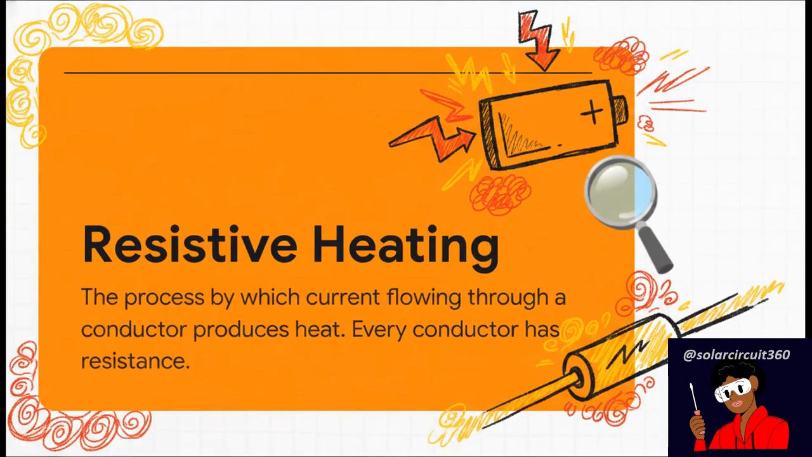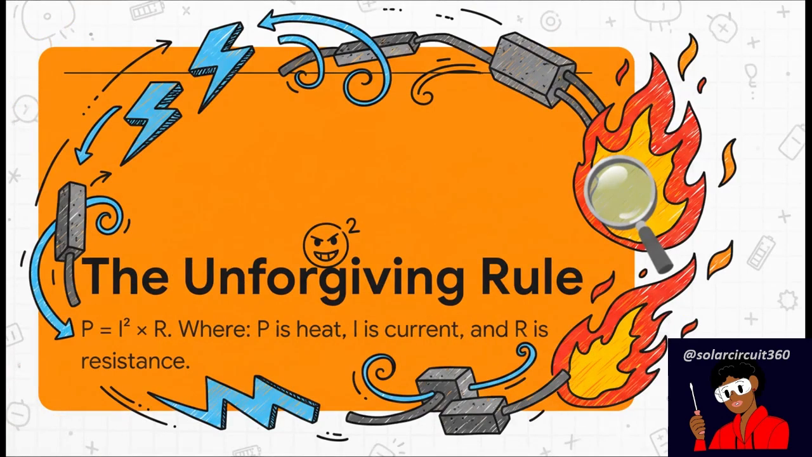It all kicks off with this simple concept, resistive heating. And this is just a basic law of nature. Every single time you push an electric current through a conductor, any wire, any connection, any metal at all, it generates heat. There's no escaping it. And this formula right here, this is the unforgiving rule that governs this whole process. The heat, which is P, equals the current, I, squared, times the resistance, R. And I'm telling you, that tiny little squared symbol, that is the supervillain of our story. It's what turns a small problem into a massive one incredibly fast.